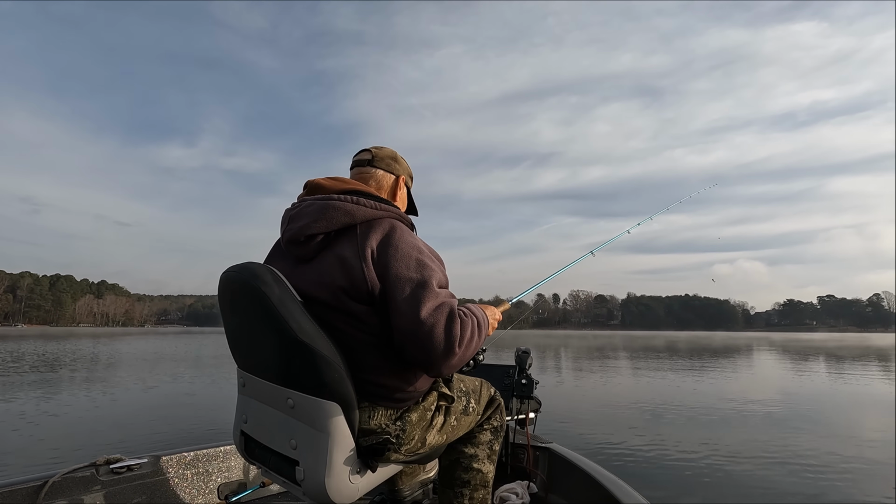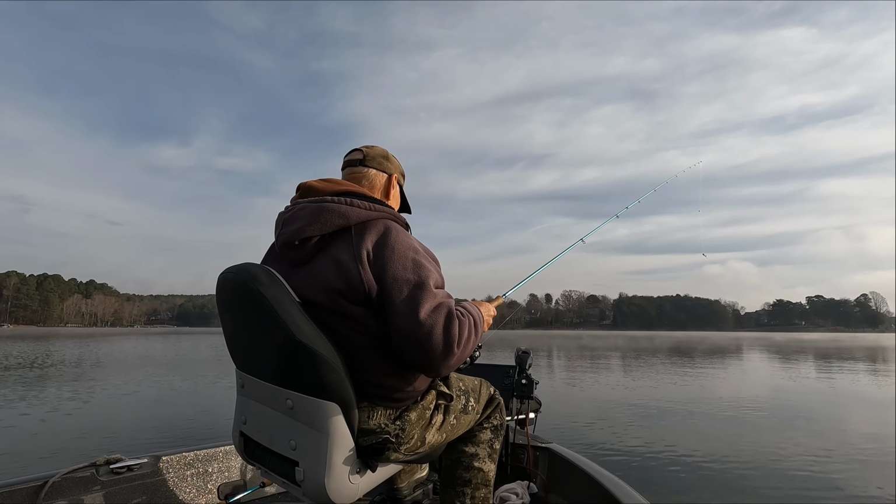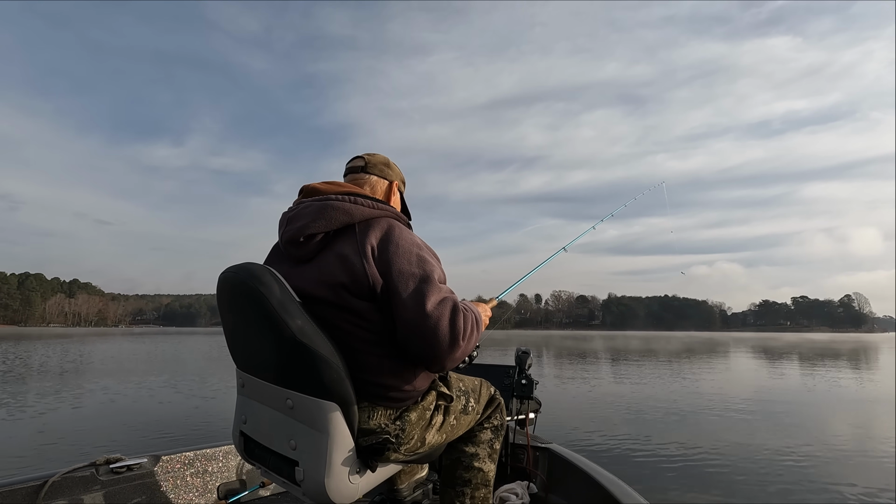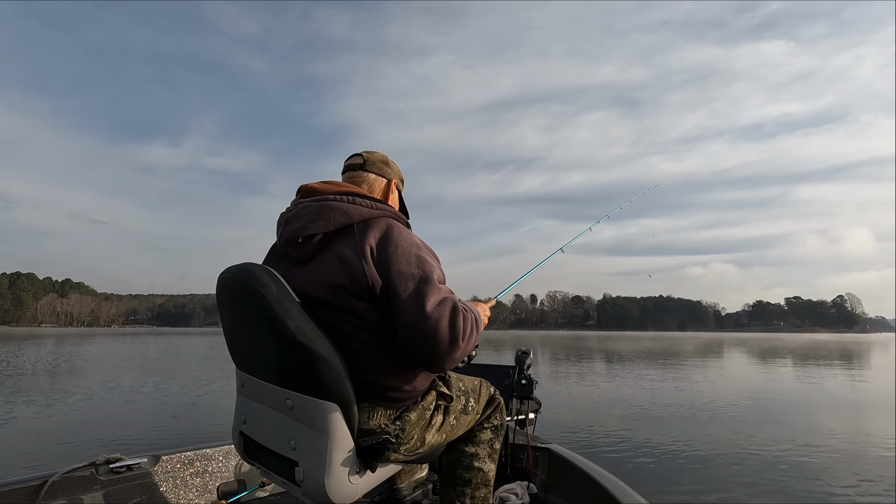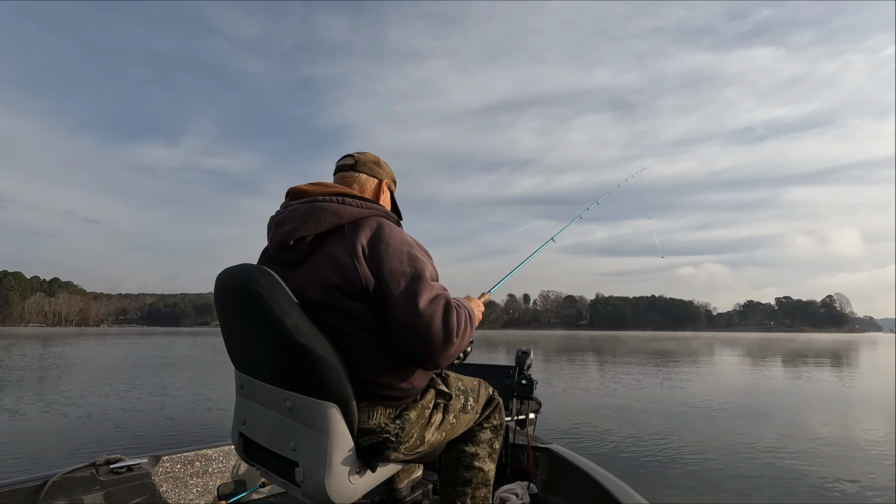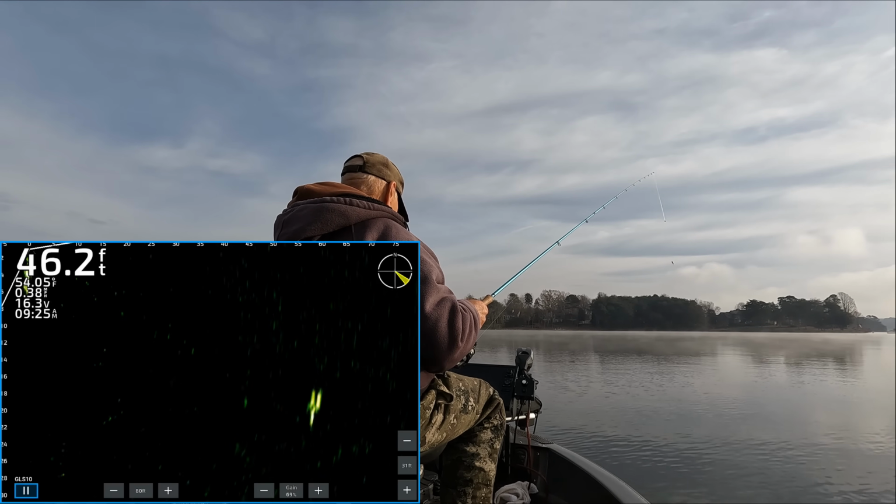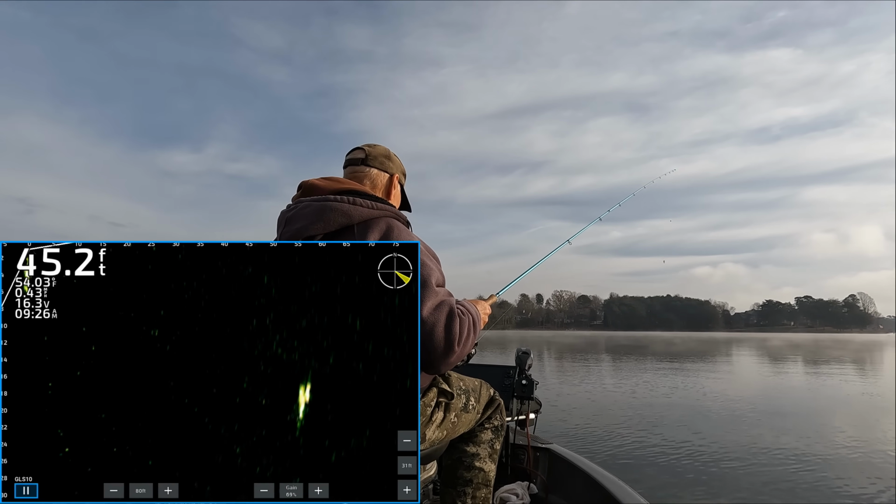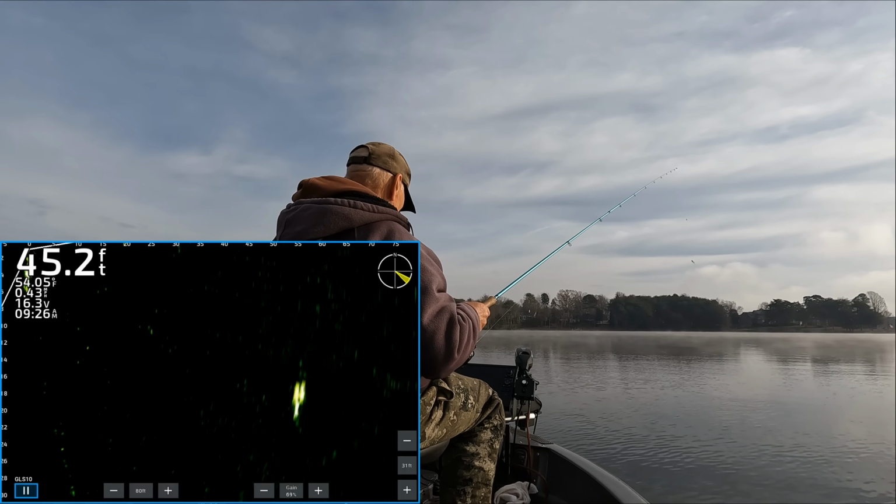All right, look out there at 65 feet. Looks like 5 or 6 in a bunch. And they look good too, about 20 foot deep. Four of them. Coming up to 50 foot.